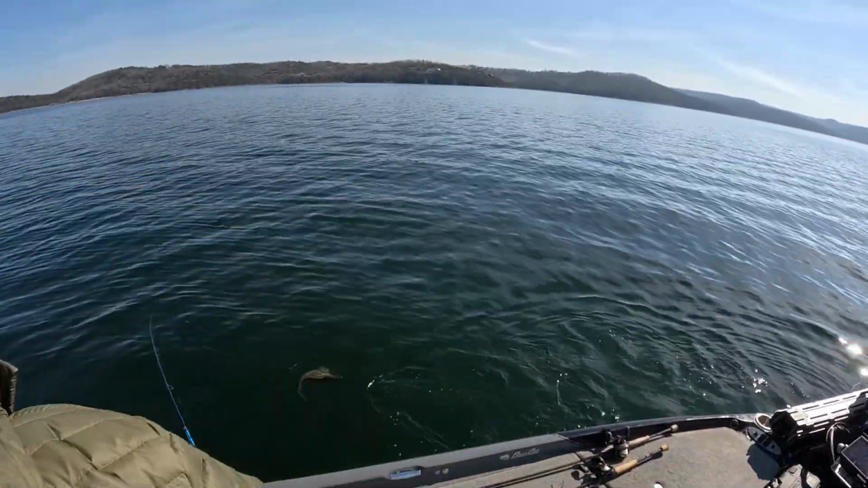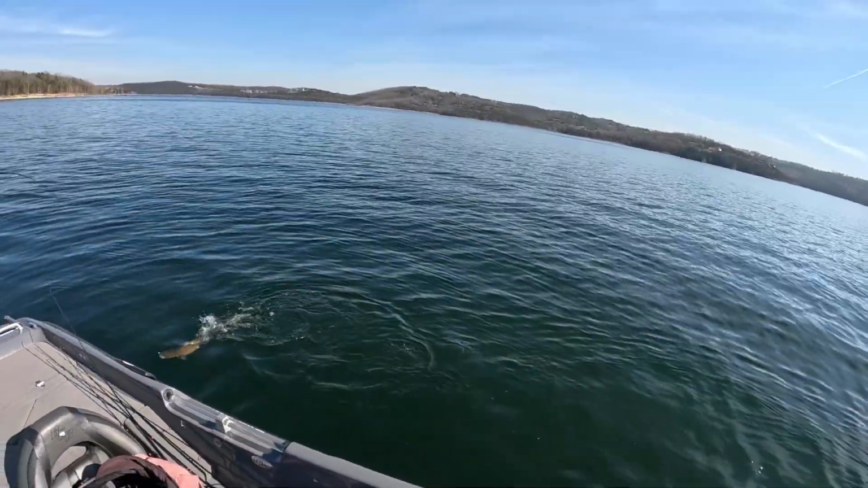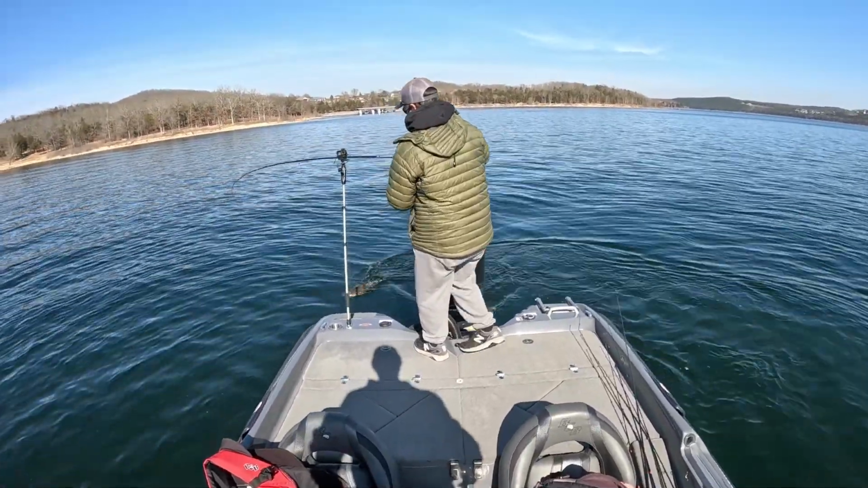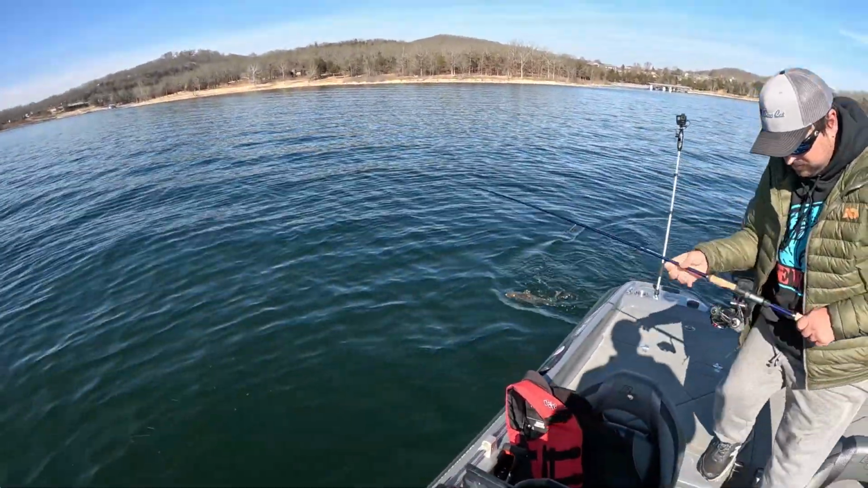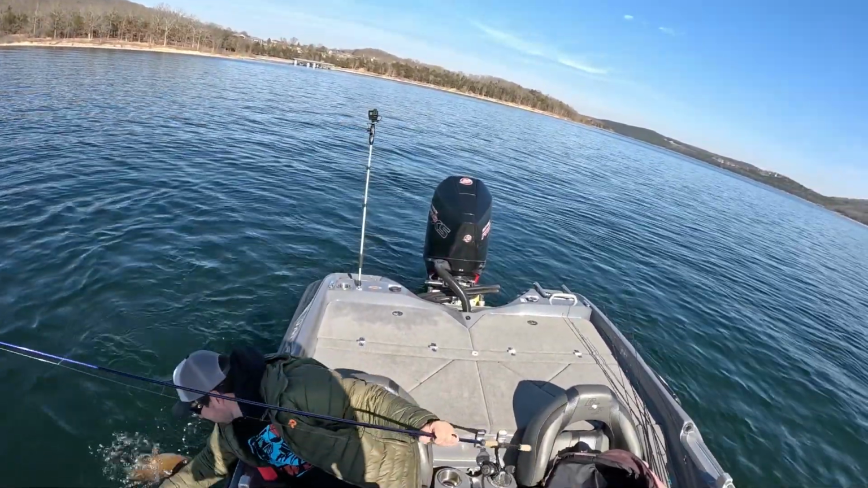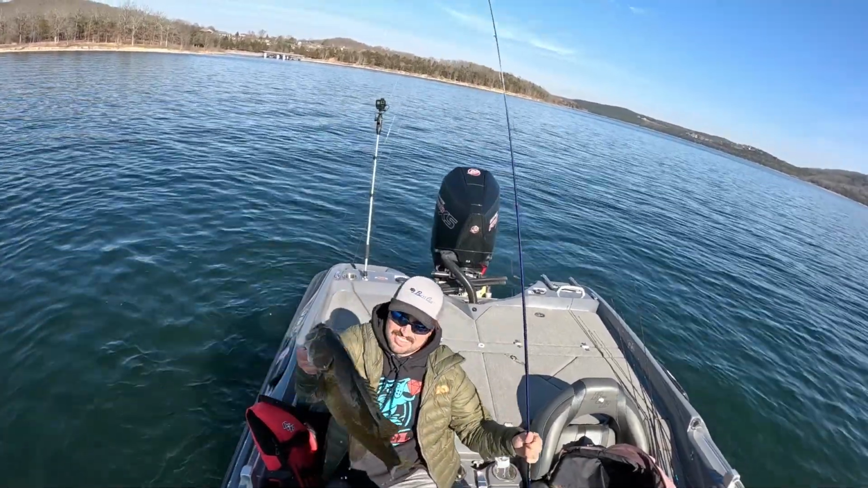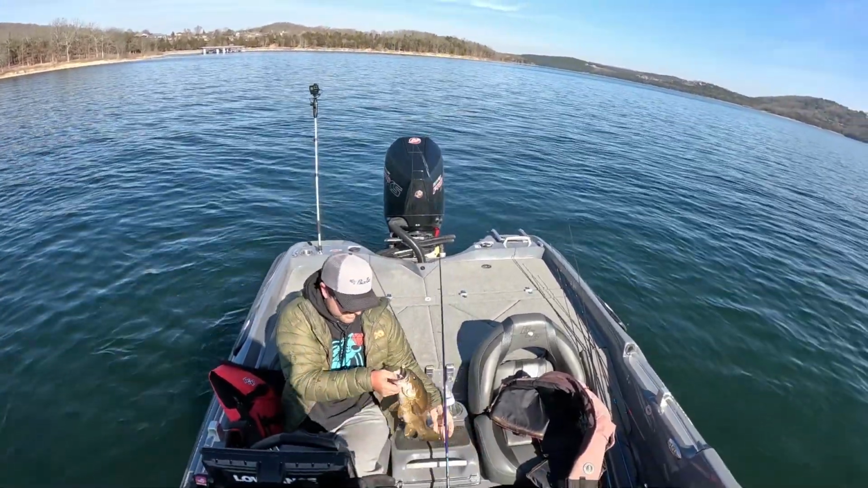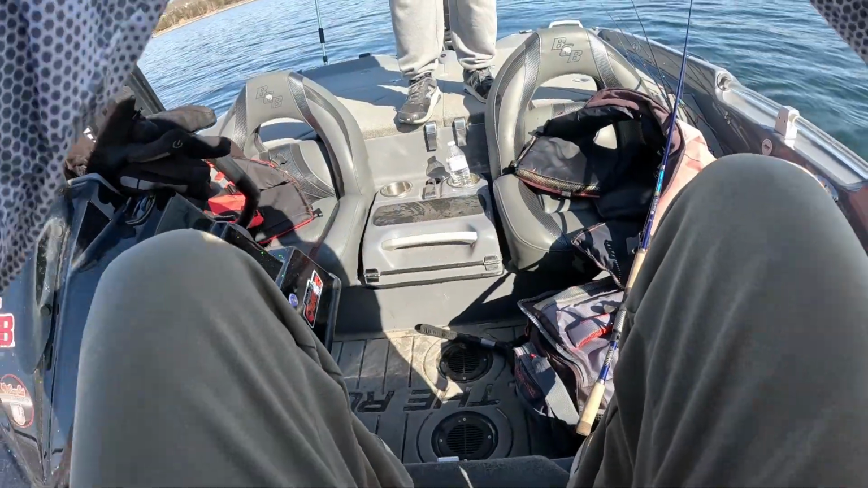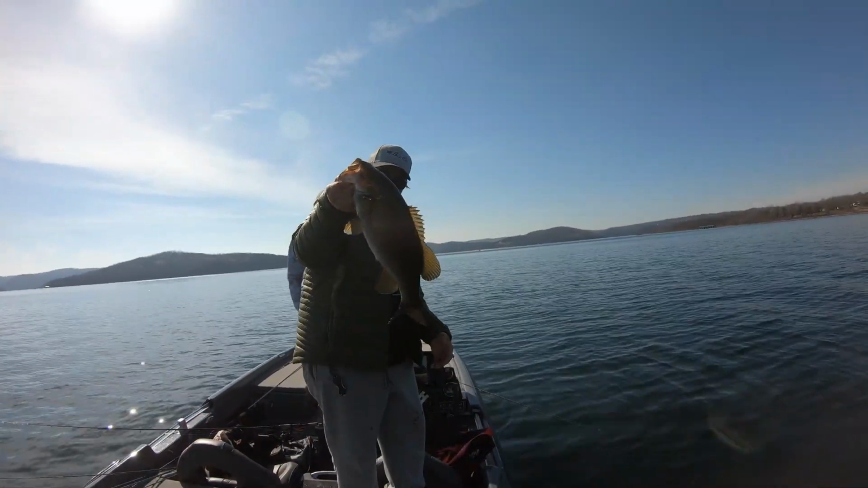I'm in your lane. I'm the camera guy. That's professional, walking them all the way around the boat. It's just like leading your dog. Yep. Heck yeah, brother. That's a stud. That's a good one. You want a picture? Got it. Show it to the camera back there. Look at a long one. Good one. Nice.